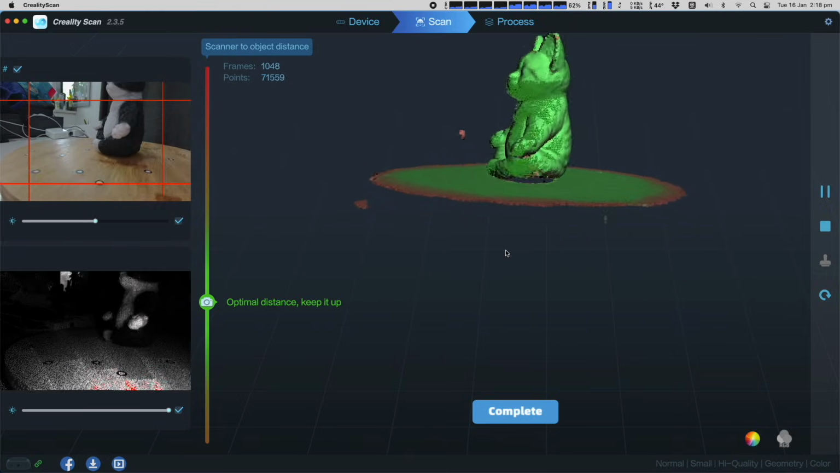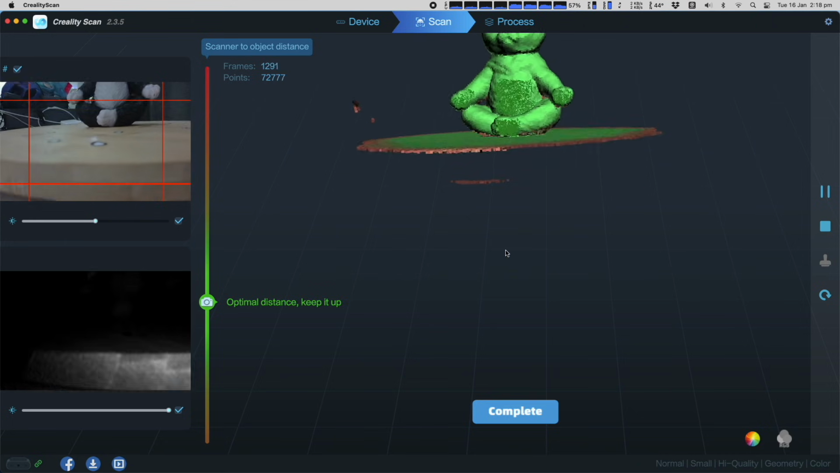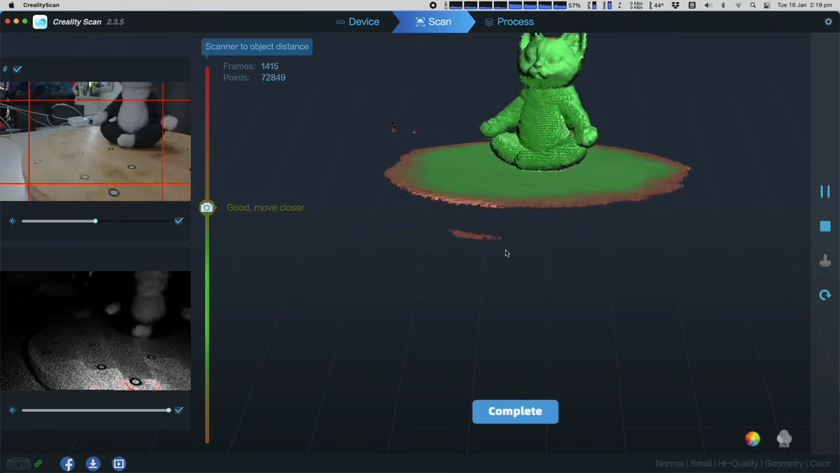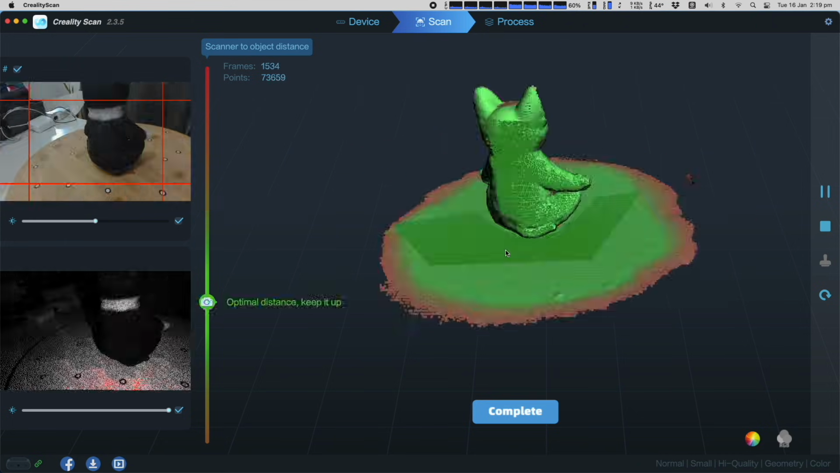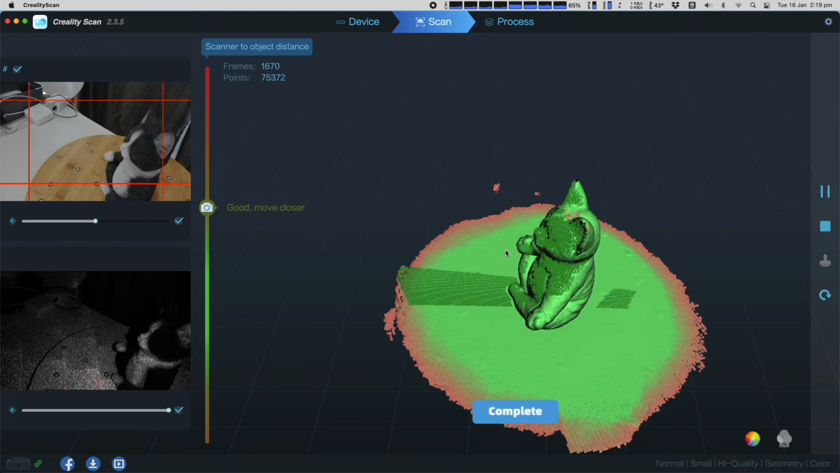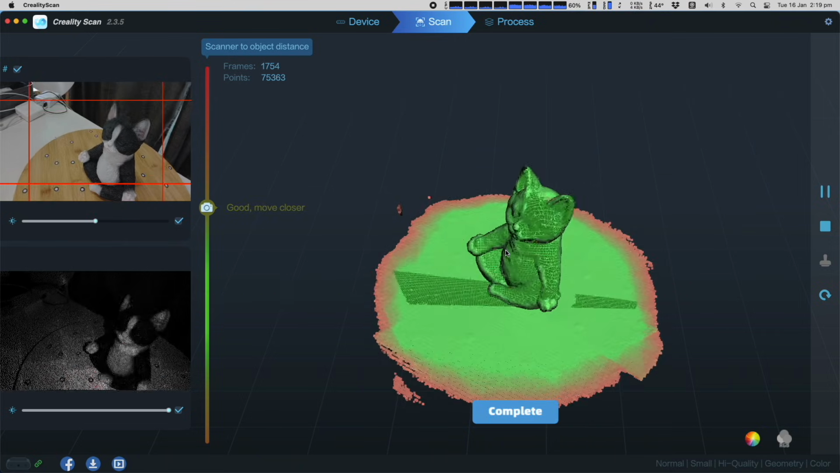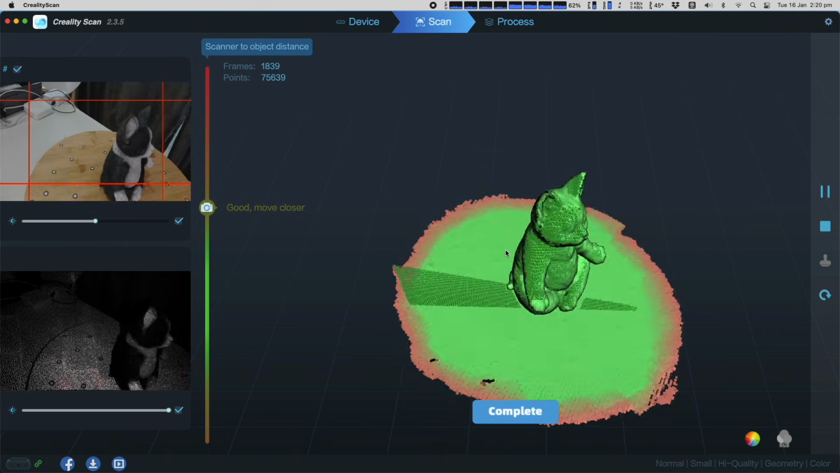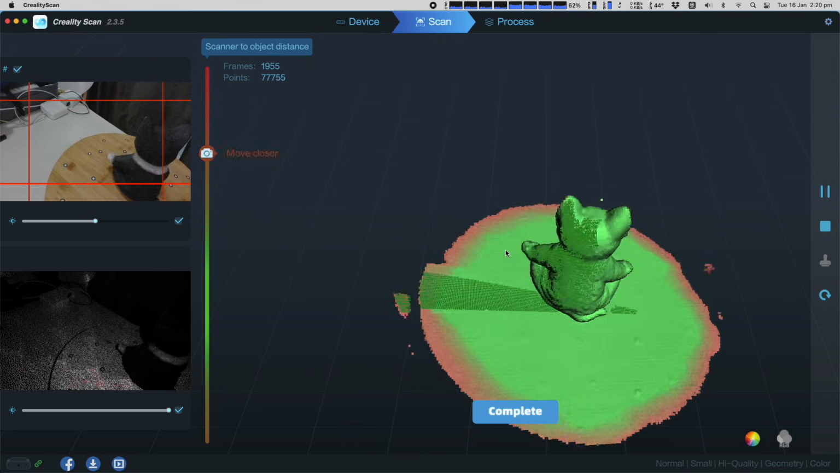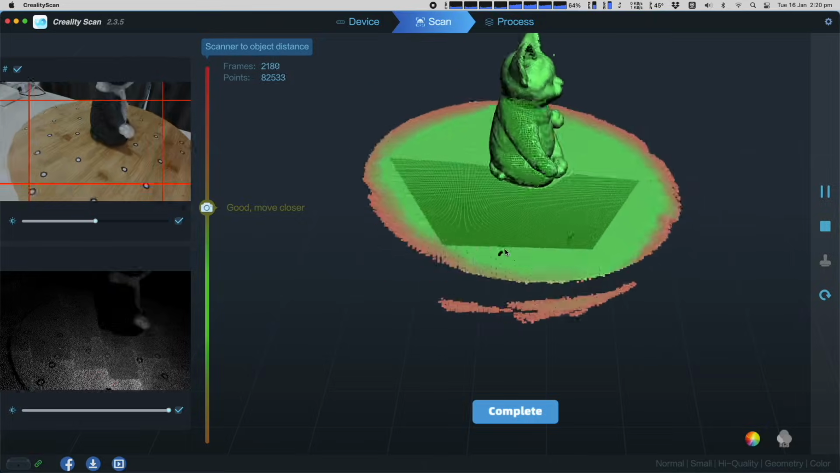Getting good scans does take practice. You'll get a feel for what you can and can't do, and what scans well and what doesn't. You may find yourself re-scanning an object 2 or 3 times until you're completely happy with the result. The important thing to remember is that you will get better and faster at scanning the more you do. It's also worth mentioning that some shapes will scan better than others. I'll go over the various limitations later in the video.